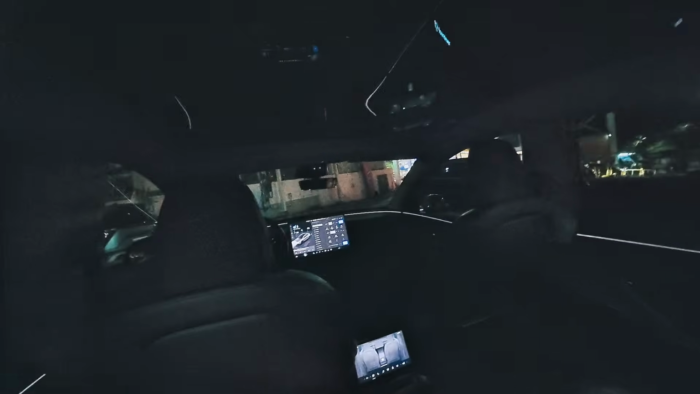As a passenger, I really appreciate sitting right here in the second row. Very nice here. Nice center armrest. Now let's take a look at the outside and see what the Tesla looks like, especially at night.